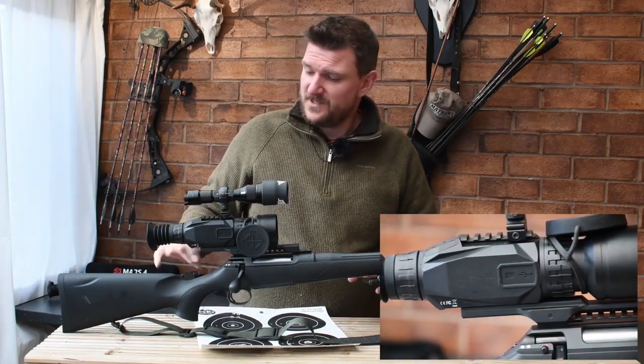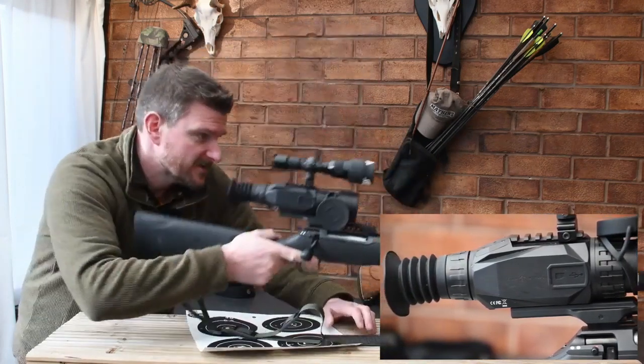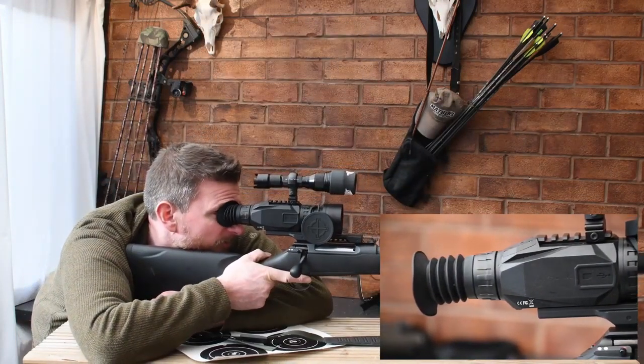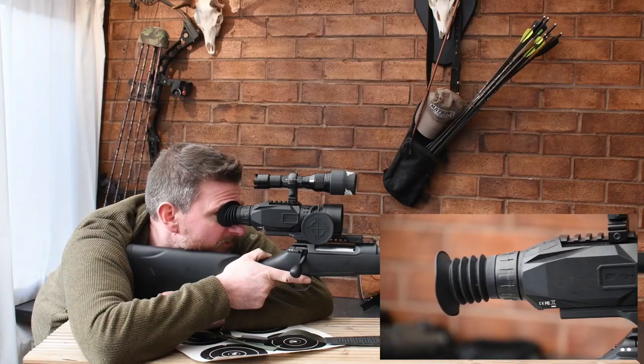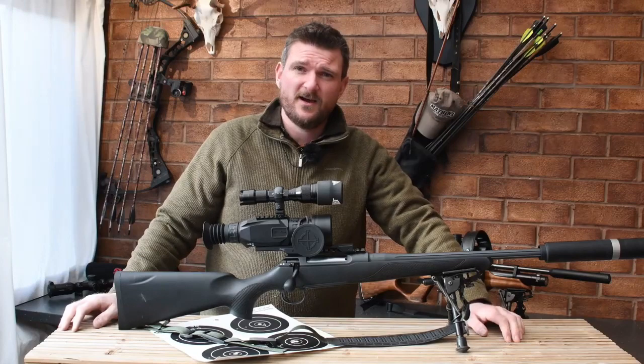Picatinny rail on it, but as you can see, quite a lot of reach backwards so that you can get the eye in place. This means now you can adopt a completely normal shooting position from any of your natural daylight shooting styles that we would use with a daylight optic.